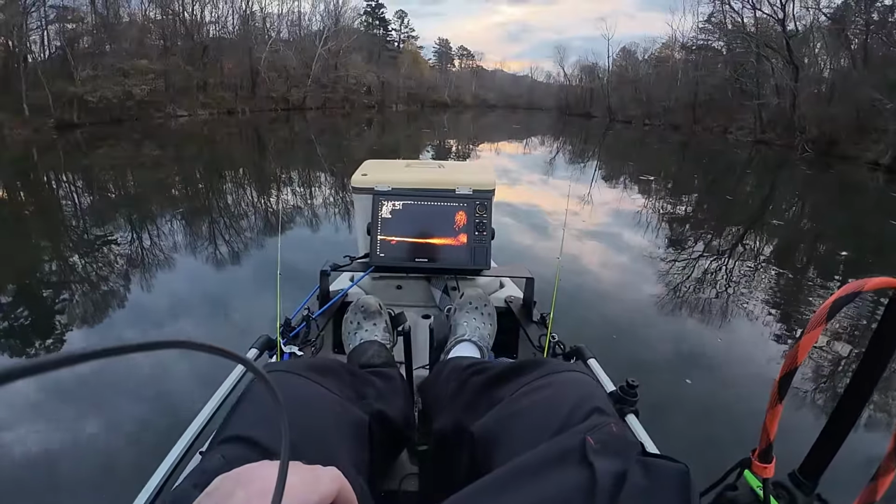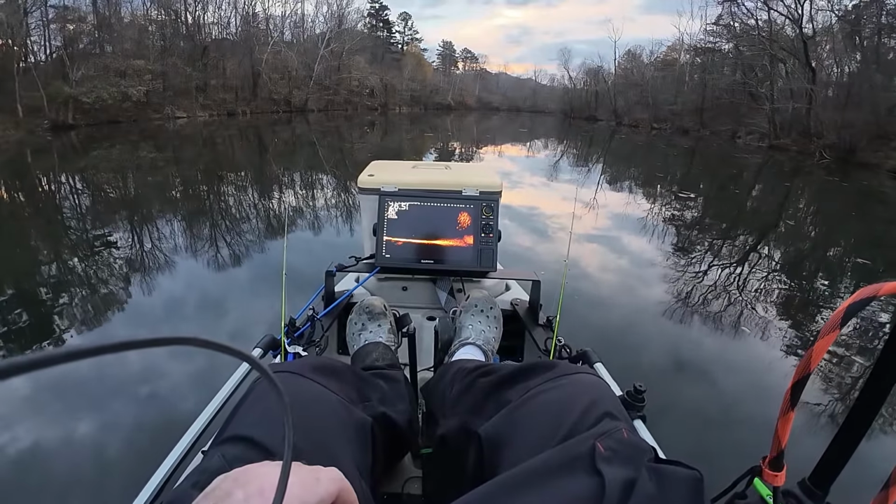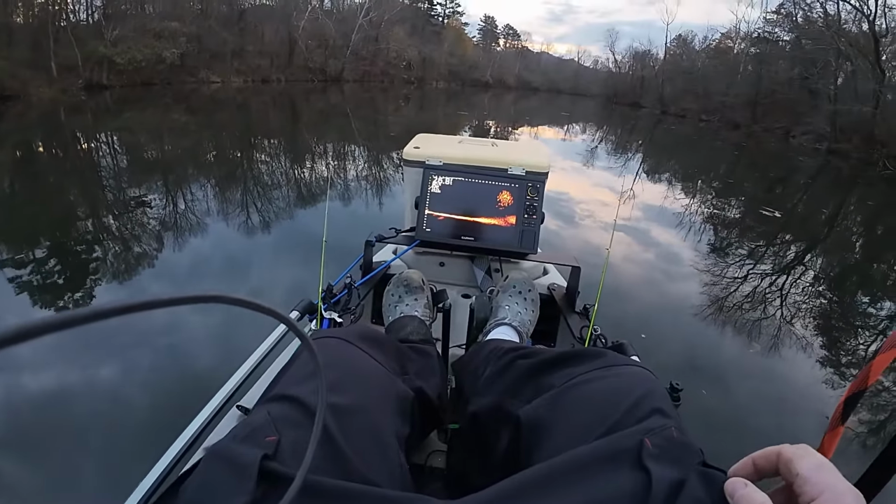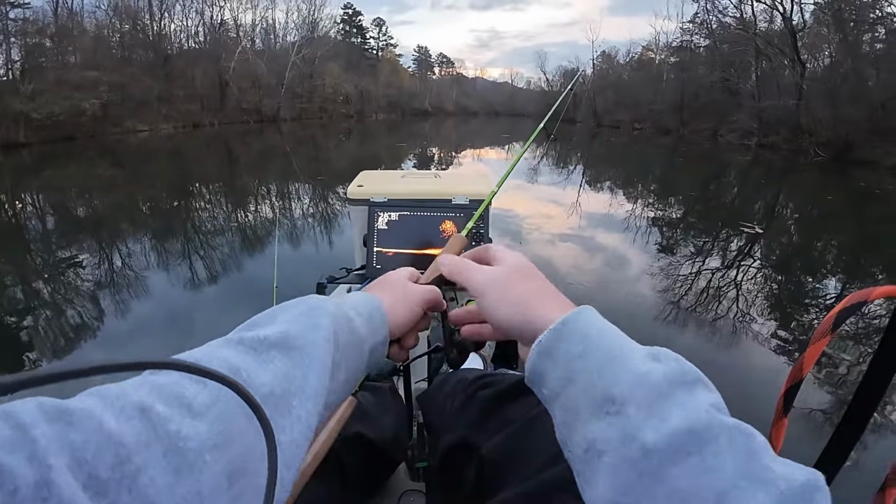I found a load of fish right here. We're getting closer to them. I mean, I found a load of them.